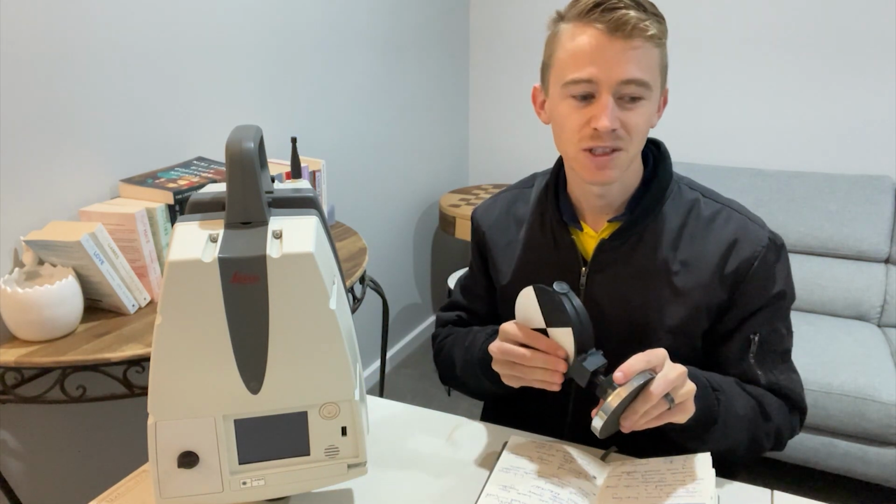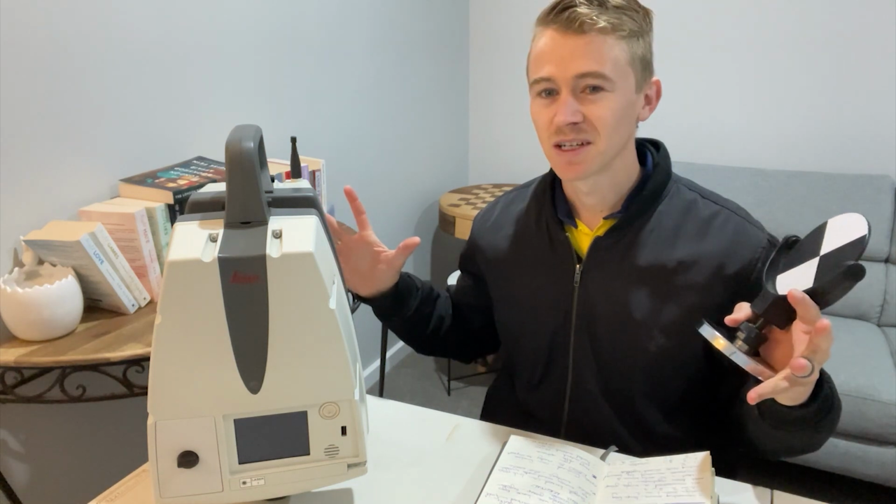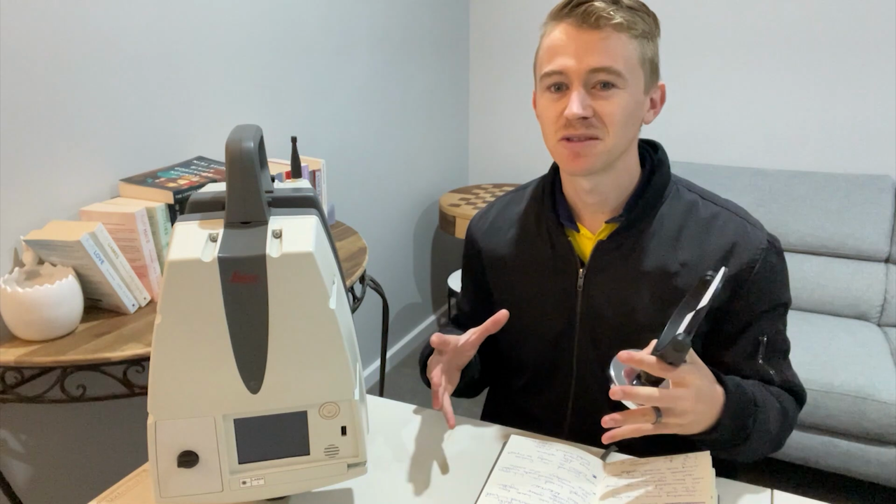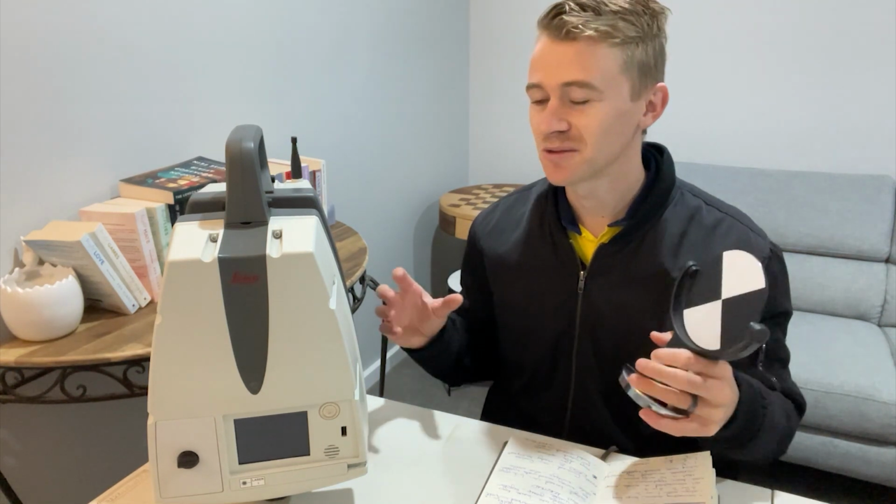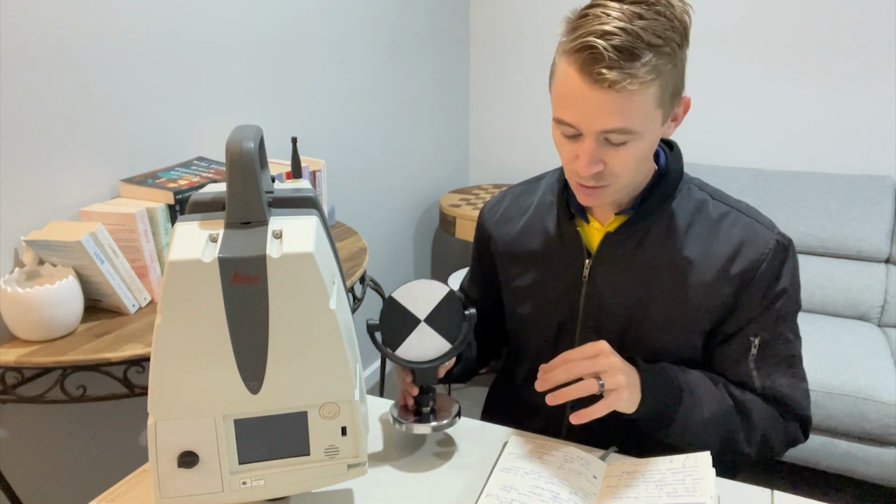Minimum 2, we have 4, which we move around as well as if the site's larger and we need more positions. And then basically merge all of these targets, give them the ID, and then it creates a registration and links all the scans together. So talking about a registration and how you link these scans, there are 2 options.